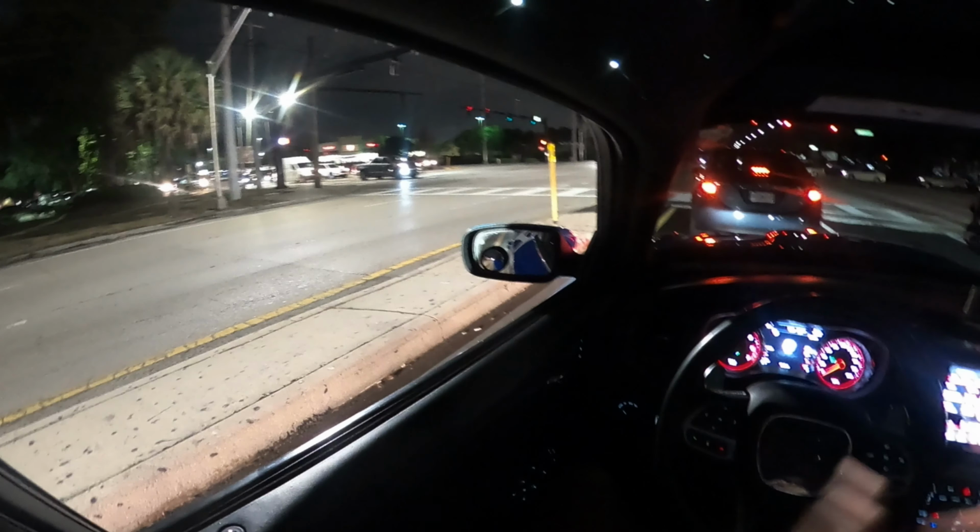Nice, no? Hellcats. This shit is sweet, boy. This shit is sweet. And it feels more newer, it has Android Auto, all of that shit. Yeah, my one has that.